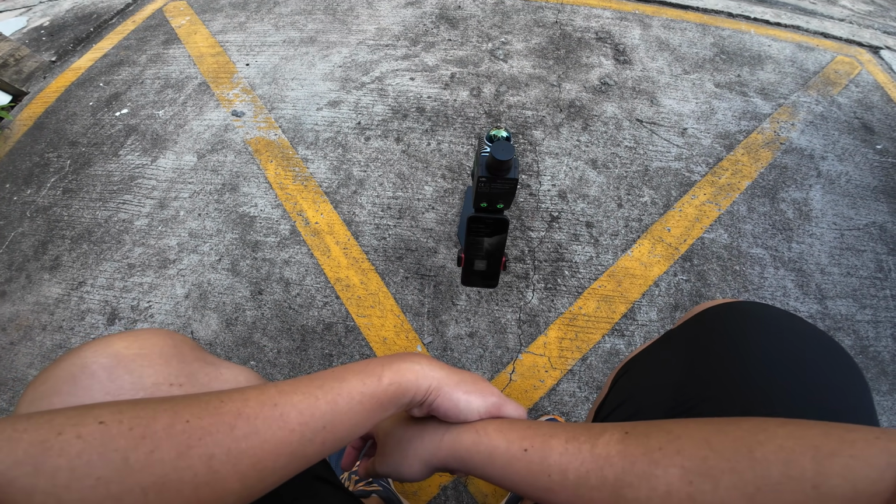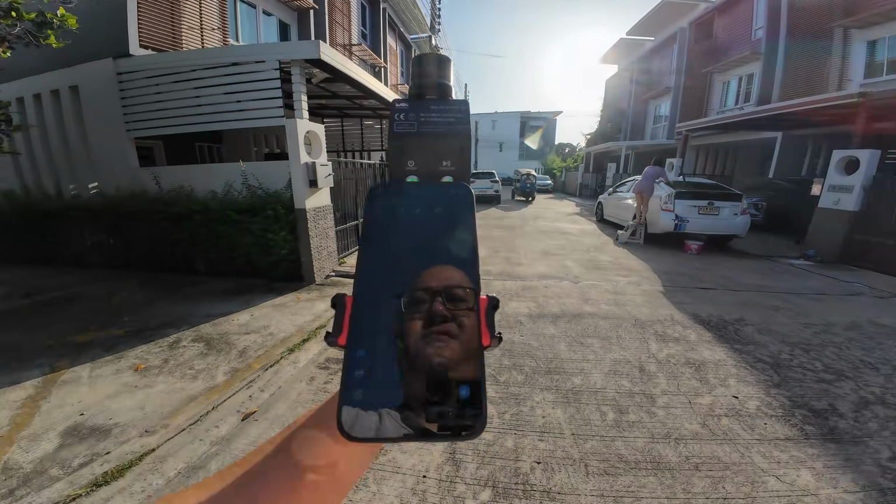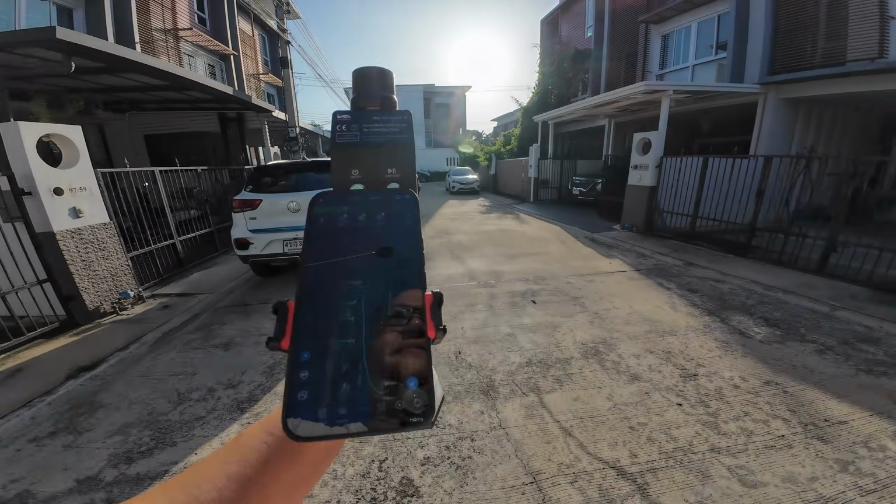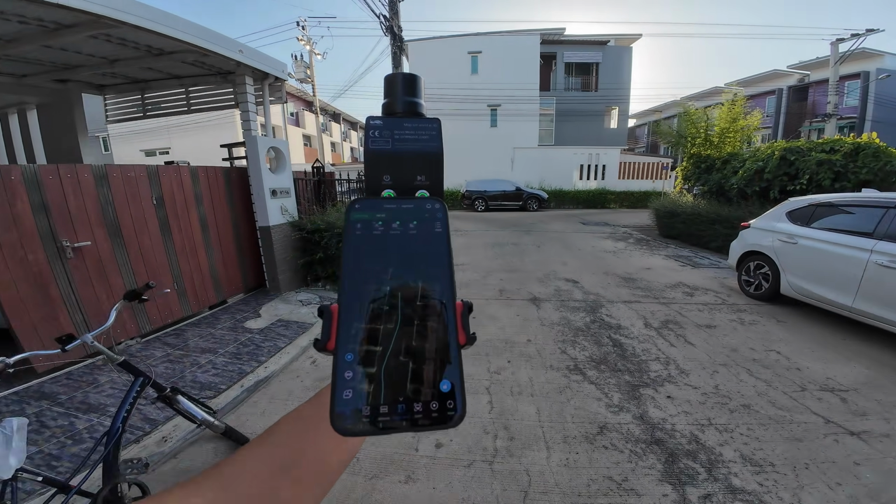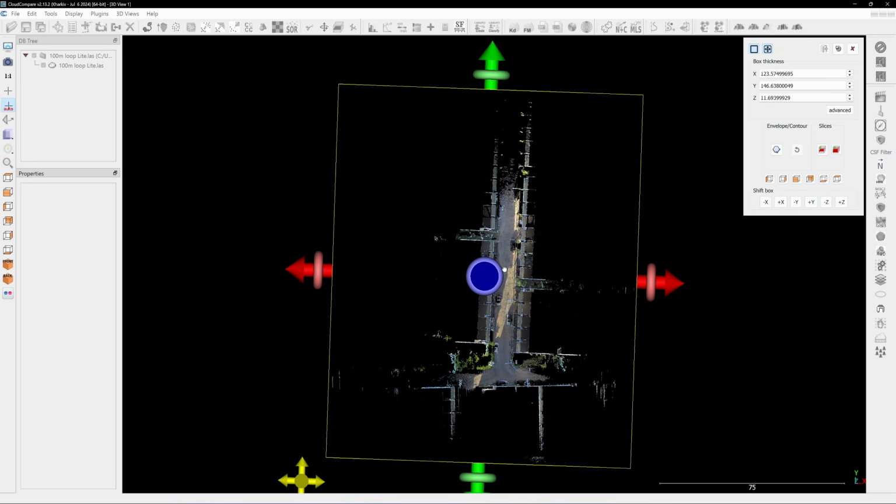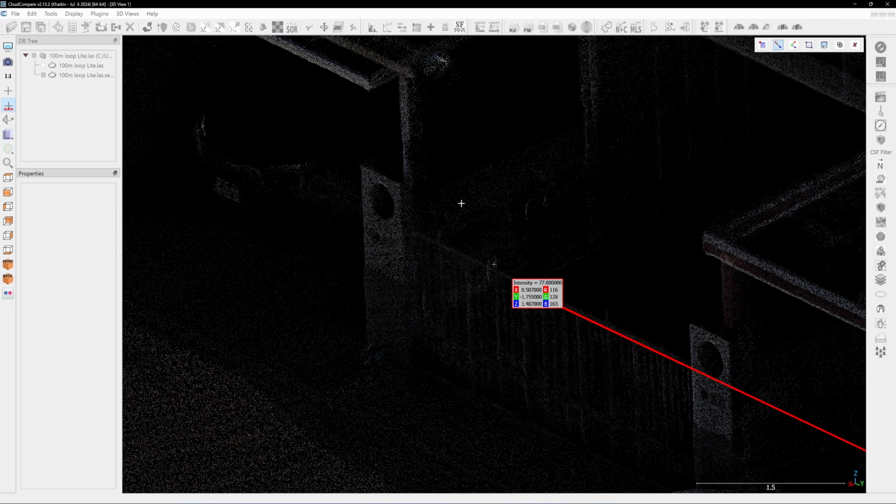Next, let's run the accuracy test. I first walk a 100-meter loop and measure a known distance of 30 meters. Then I repeat the test with a larger 560-meter loop and measure the same distance again. As expected, the larger loop showed a greater accuracy error. To my surprise, the accuracy error came out higher than the others, measuring 37 millimeters.